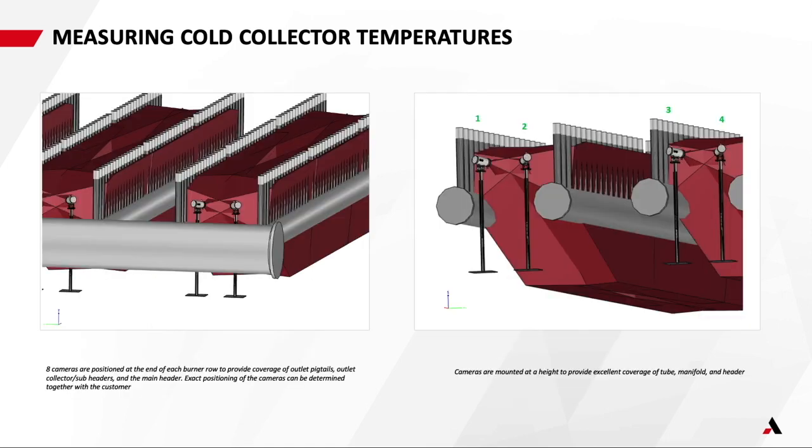One thing we've done with a few of our customers is install thermal imaging cameras beneath the furnace, in between those tube rows, and then our thermal imaging camera is collecting, archiving, and alarming that data to alert the operators if there's a temperature excursion in that area. So we've noticed an increase, especially in the Middle East, in interest for this type of system. That's something which is an interesting trend.